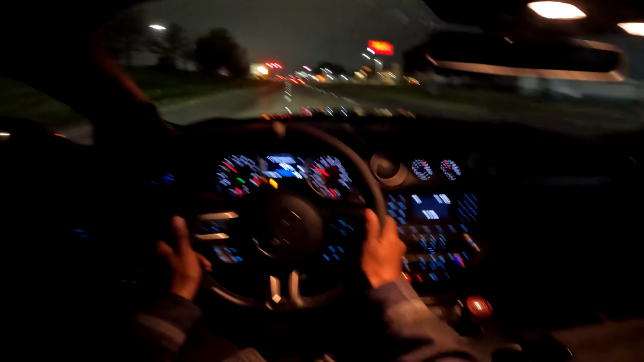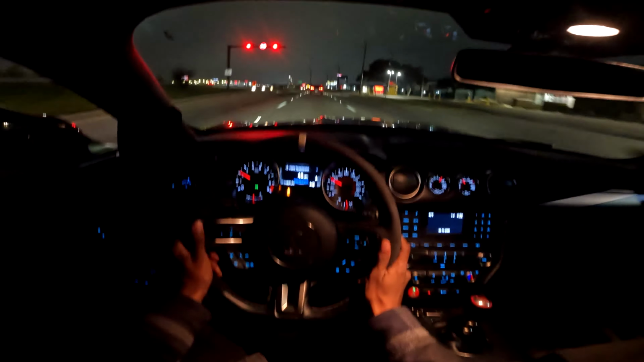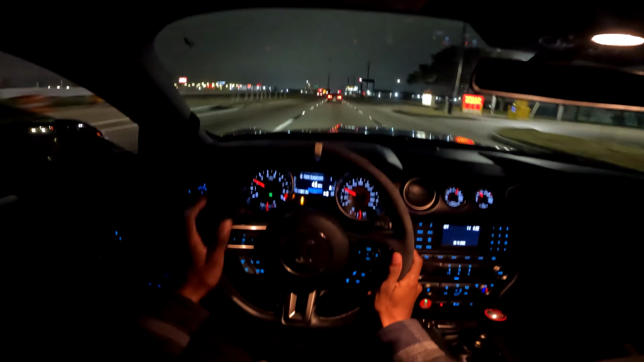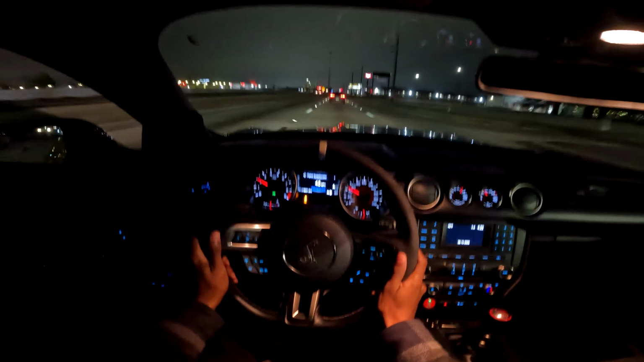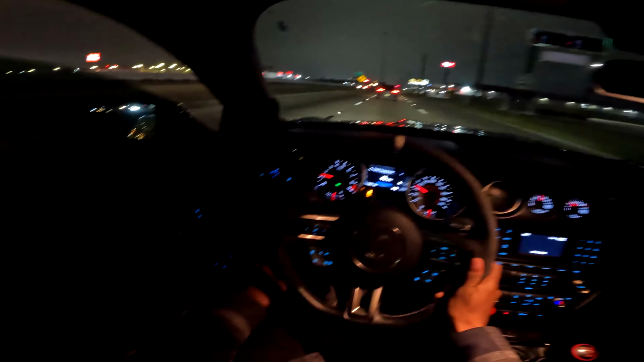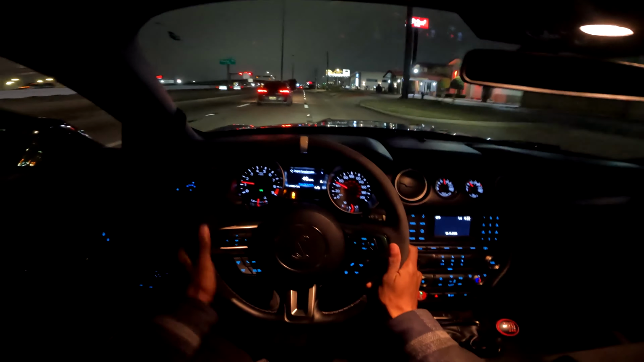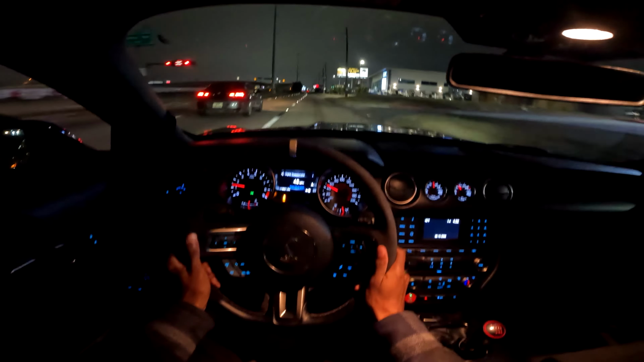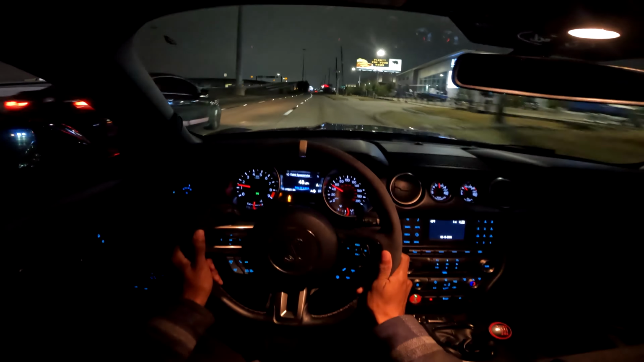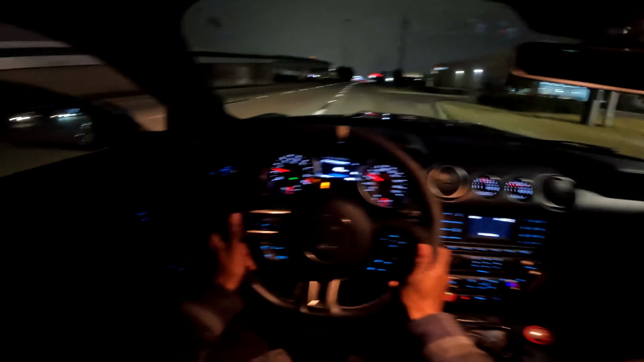I actually do have the interior lights on, and if you guys are unaware, having interior lights on is kind of a gray area. Some cops trip, some cops don't. I mean, it's 1 a.m., it's Texas, it's cold. Hopefully this fella is on the way back to the station. His shift's about to be over, or it is over, he's just trying to go home.